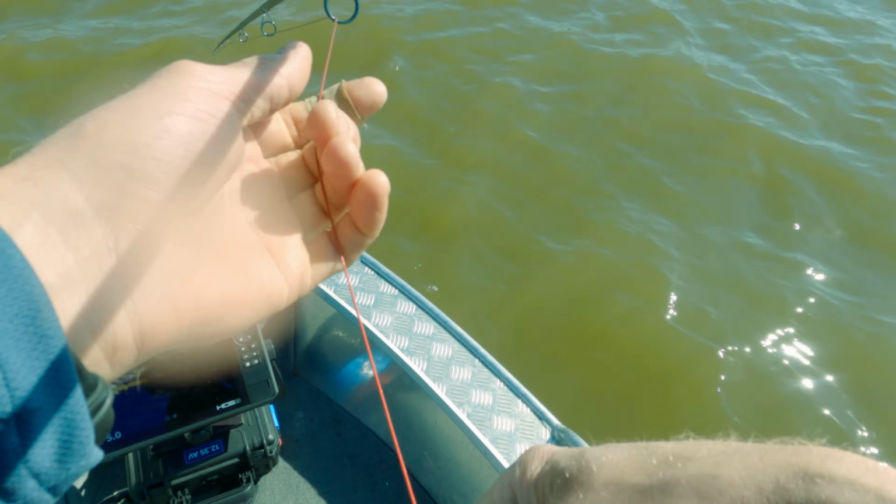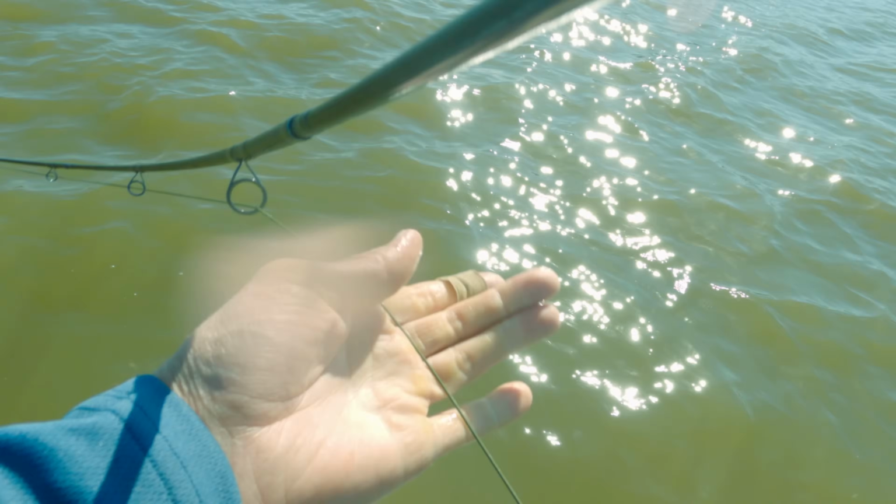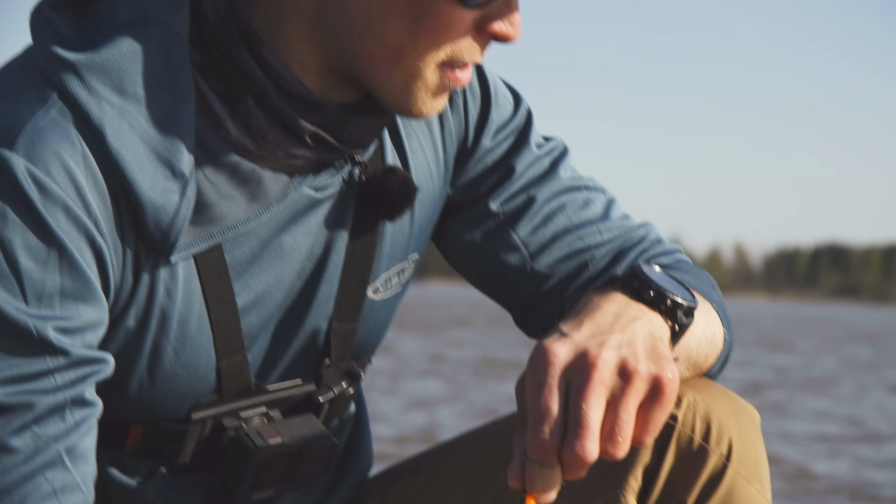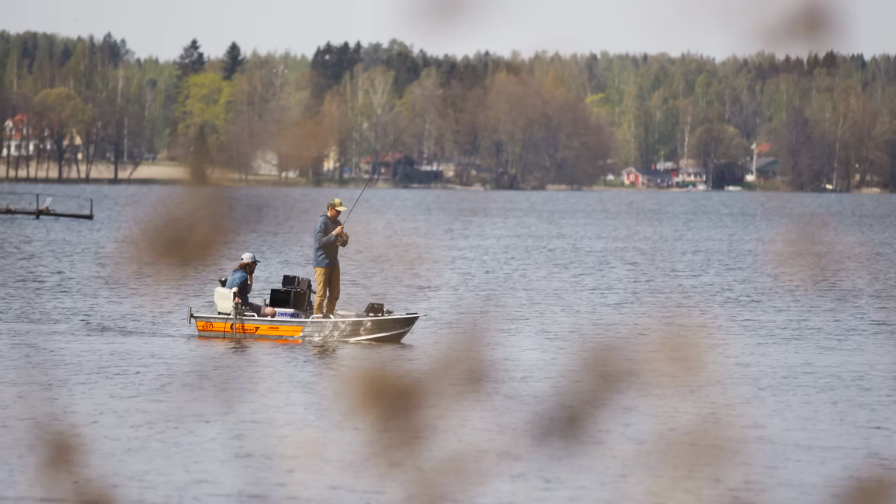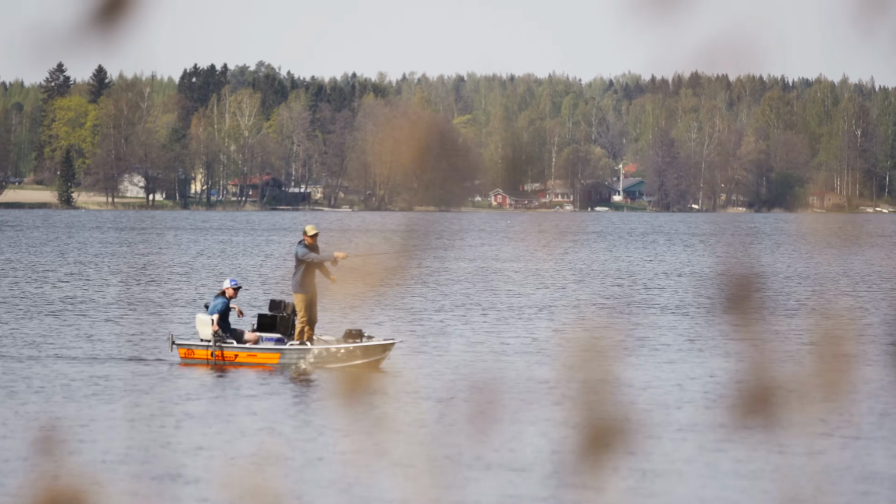Anybody who's fished for Zander knows that the take is hard. And it's even more satisfying when we've had to work this hard for the takes. And now it's working, so it just feels super good. In the films that you see about this kind of fishing, this might seem easy, but that's quite far from the truth, at least with the fly.